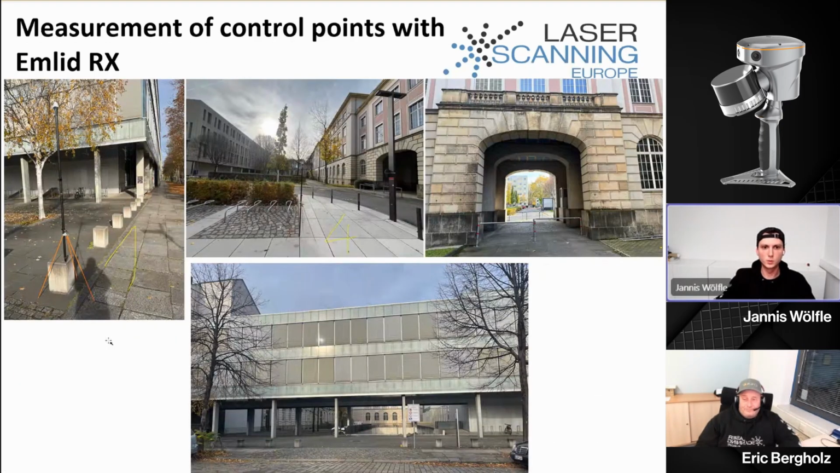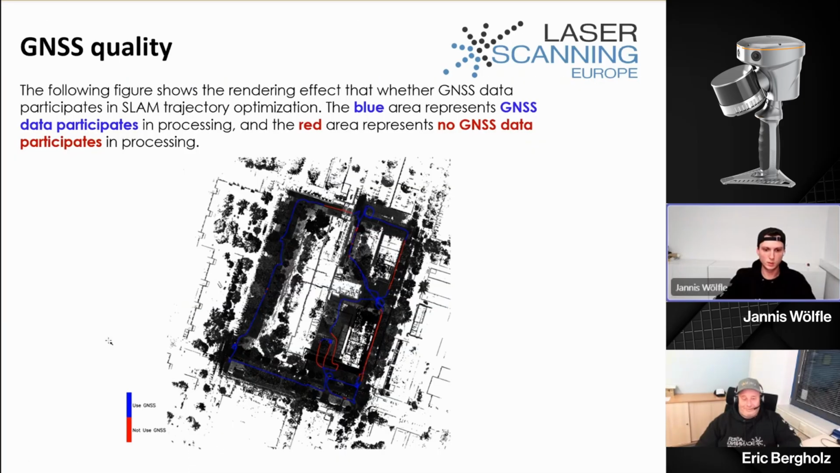Yeah. So here we see the measurement of the control points. Here is the skatepark, and we see the underpasses where we don't get any good RTK data. On the next page, the blue areas represent the GNSS data which is used in the processing, and the red ones aren't used in the processing.